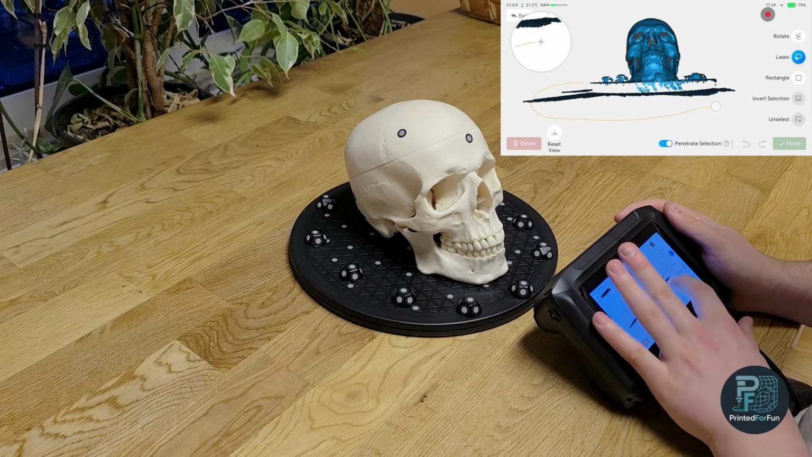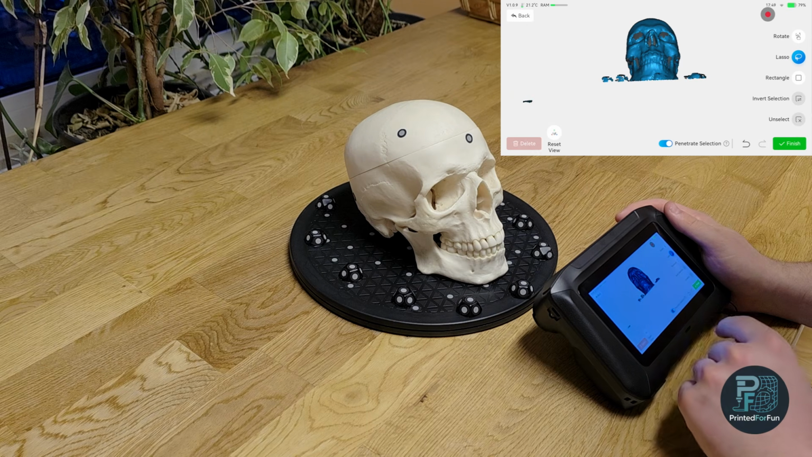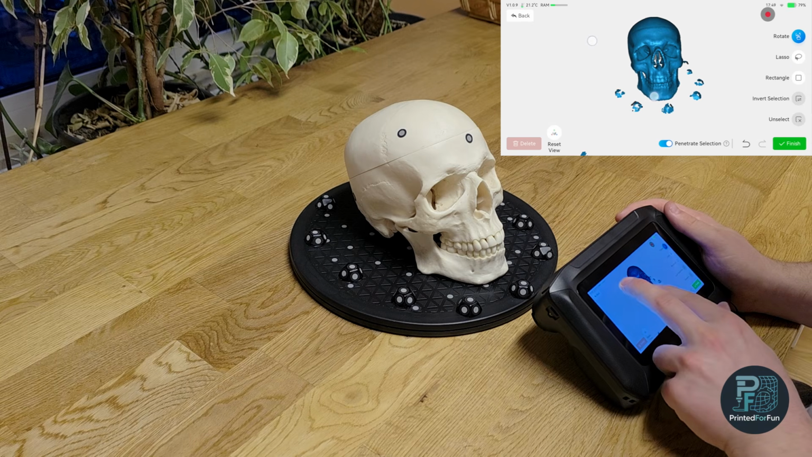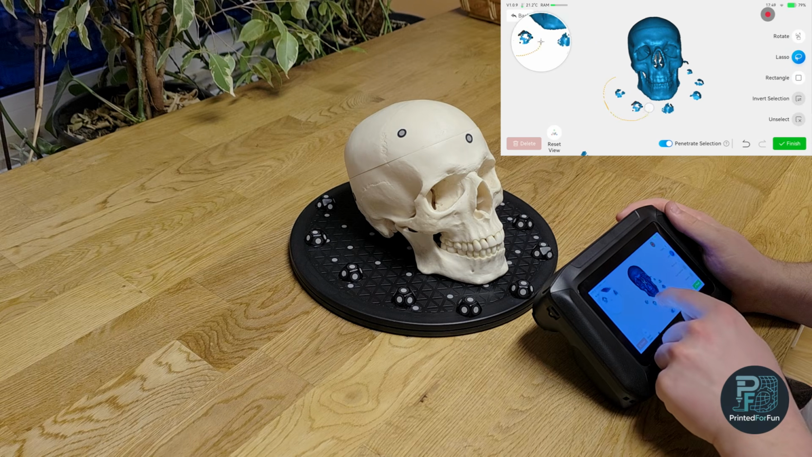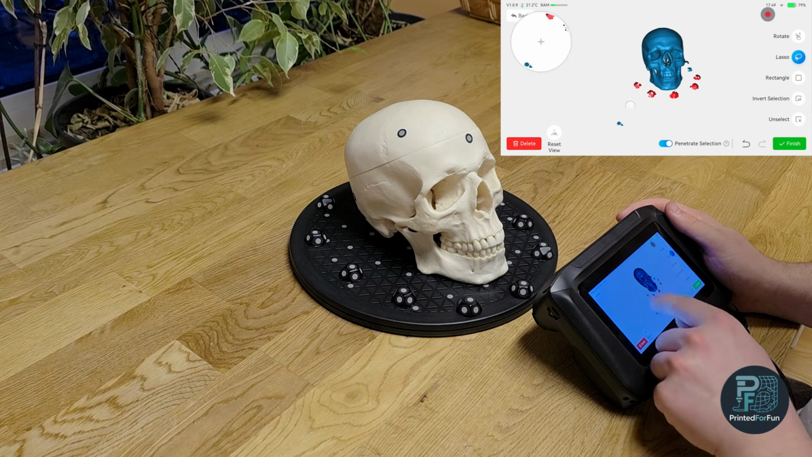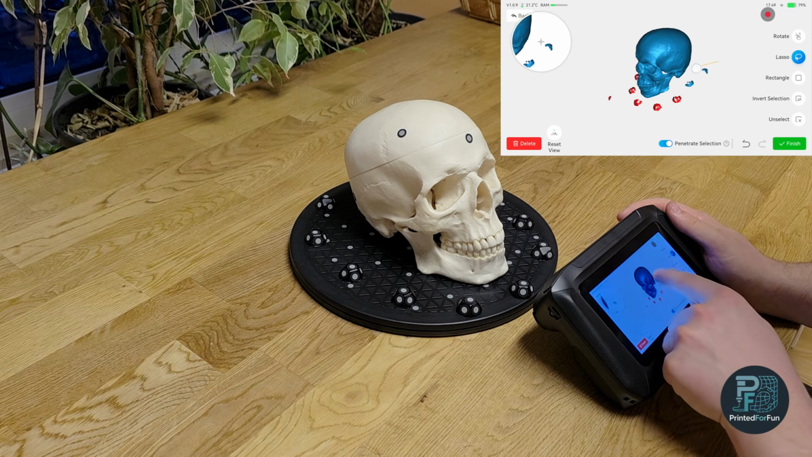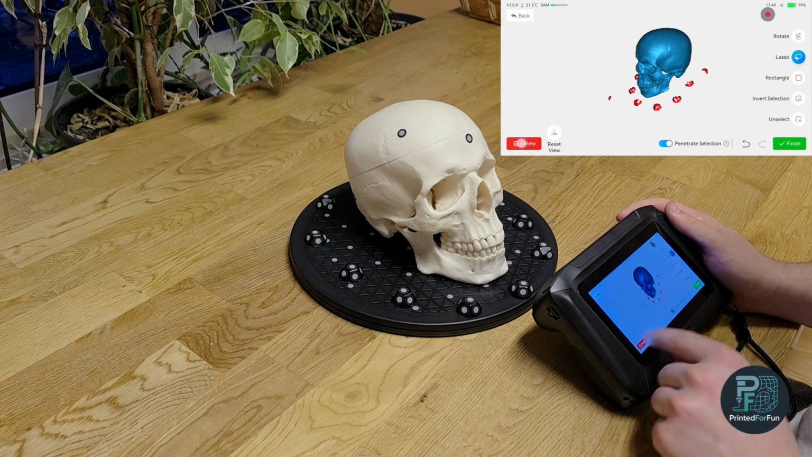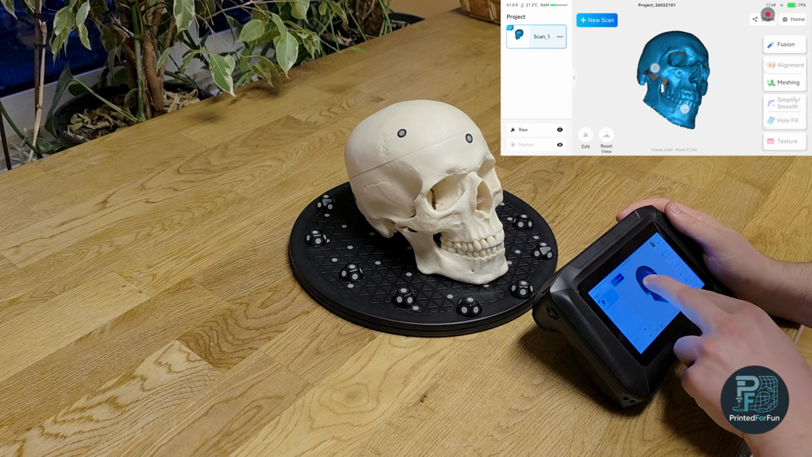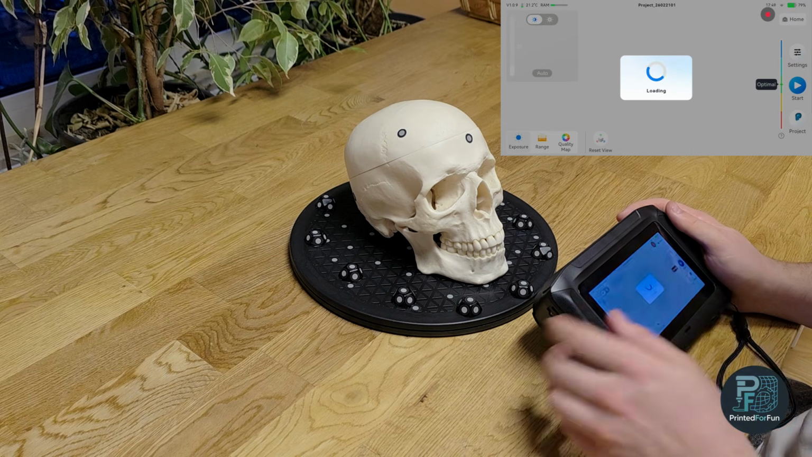This simply saves a bit more of the PC resources while scanning or while post-processing. And now let's edit, and it's quite snappy. As you can see, it feels quite snappy, and with the latest update, it improved quite significantly. So the first scan is done.